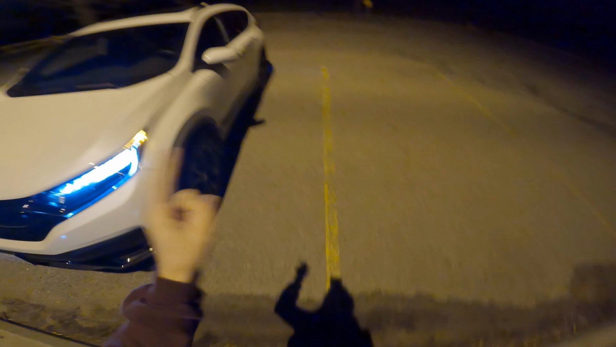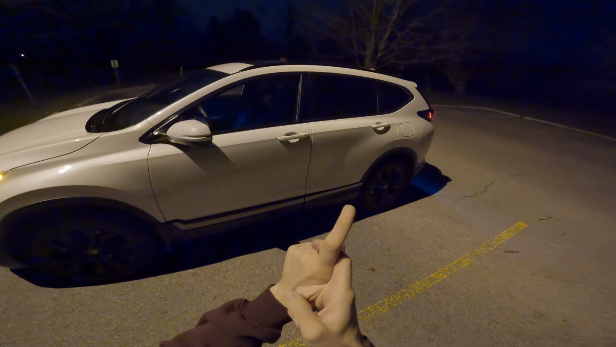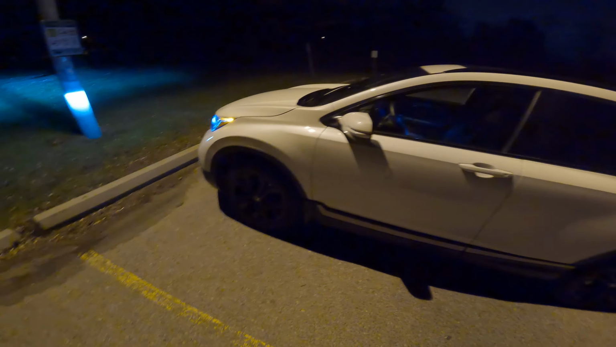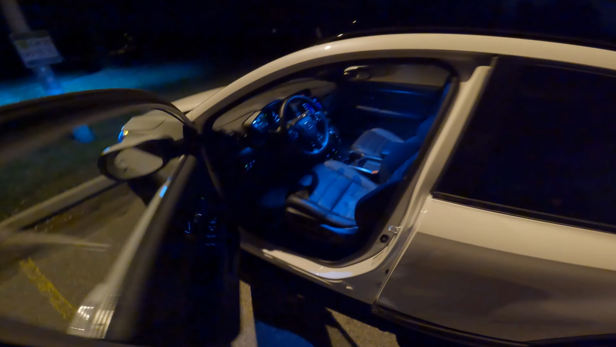Real quick, before we get started, we do have two more POV test drives: a highway POV test drive where we test the handling and the assist systems, and a city POV test drive just to see how it is in stop and go traffic. But let's get inside and started with the video.